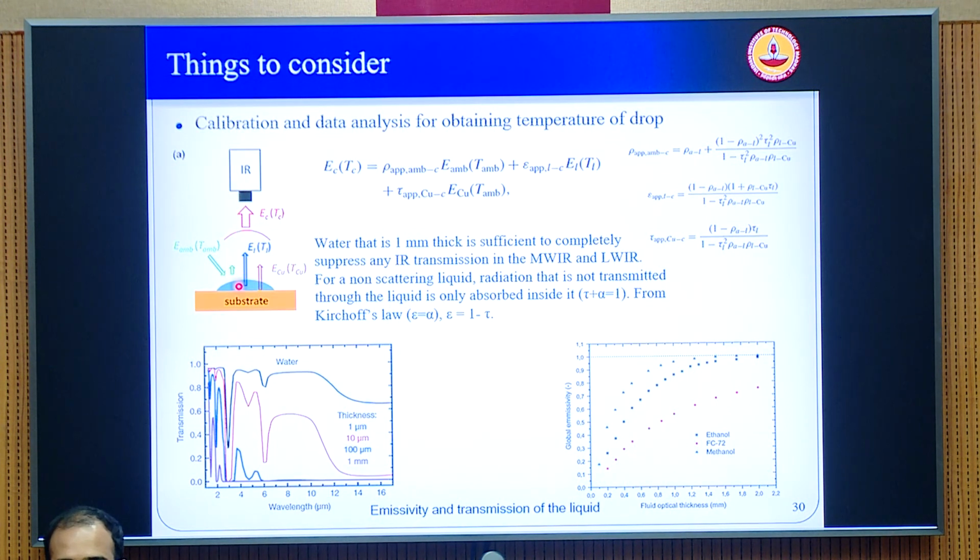The other is the component coming from the top of the interface of the drop. The other is coming from the substrate. So if the substrate is at a high temperature, for example, that information can also penetrate through the liquid and come through. Therefore, the camera is detecting all these three components. One is the ambient component, which is reflected. The other is from the interface. The other is from the substrate.